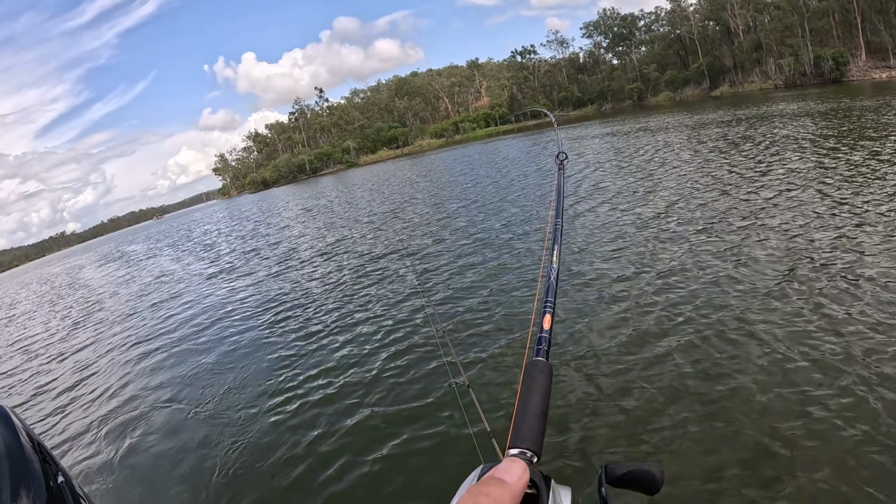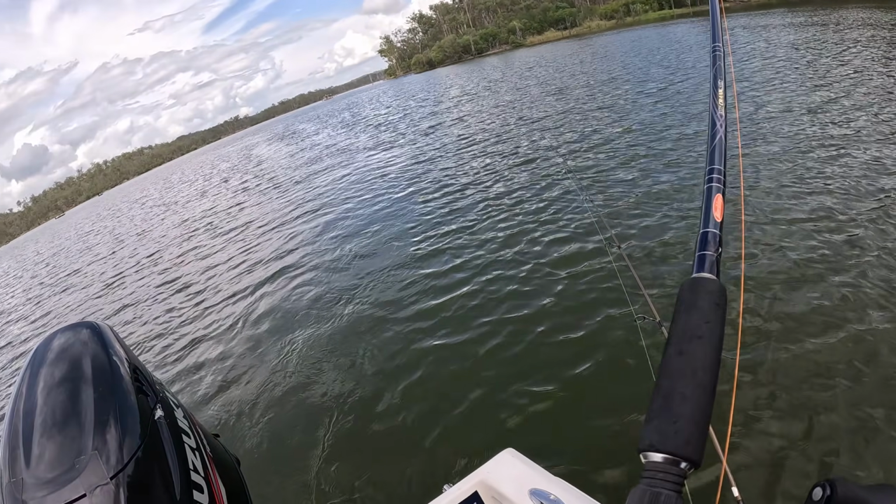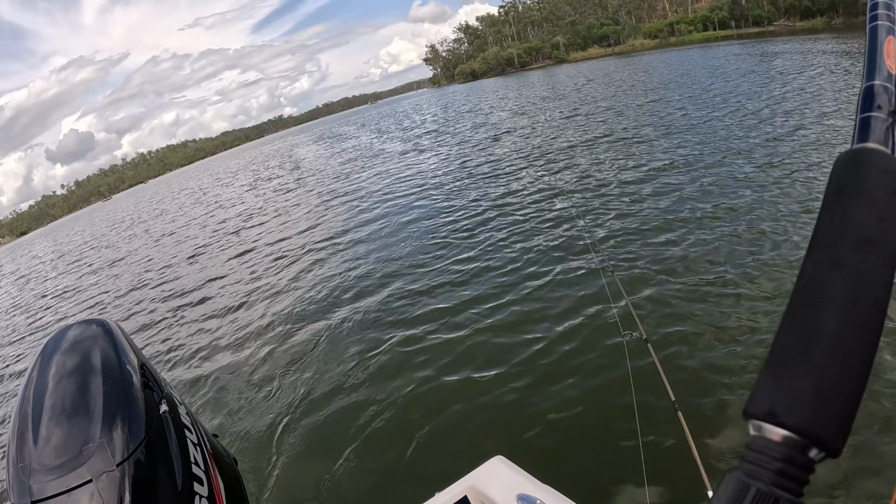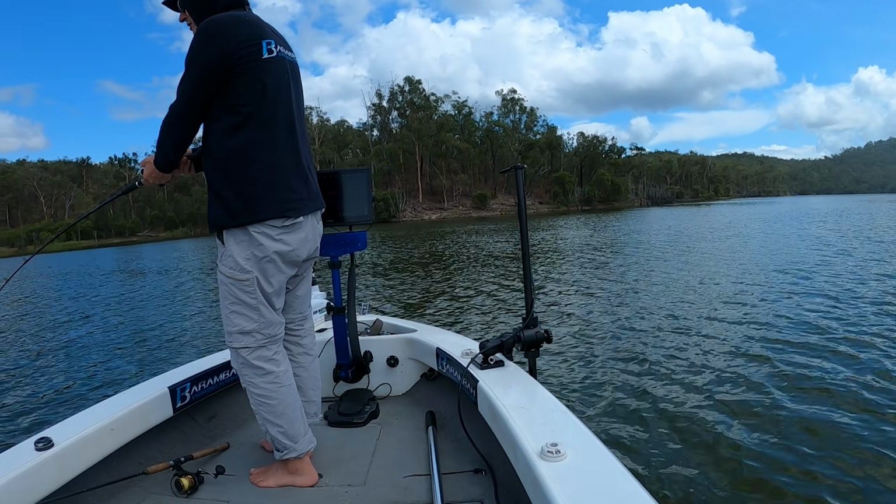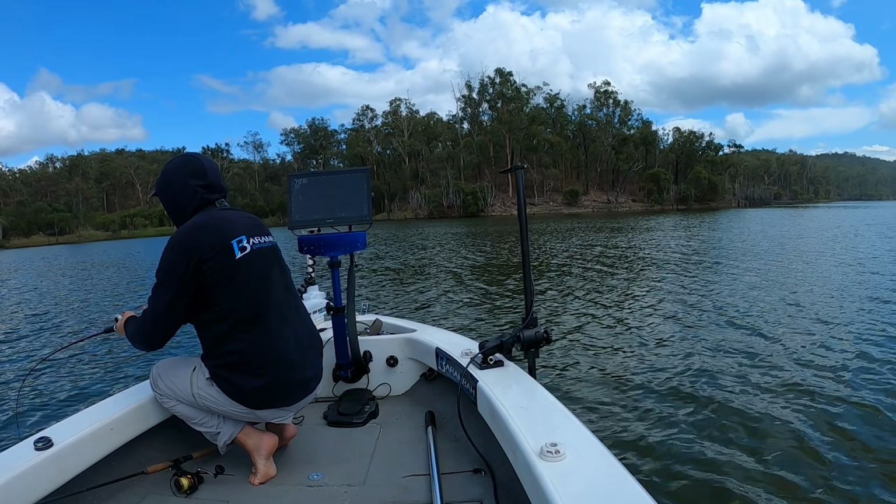So we had the 2.5 ounce back drag right off. That's what we do, and then use thumb a lot. I'm just trying to stay away from this boy here if he wants to take off. He hasn't done a lot since the first run.